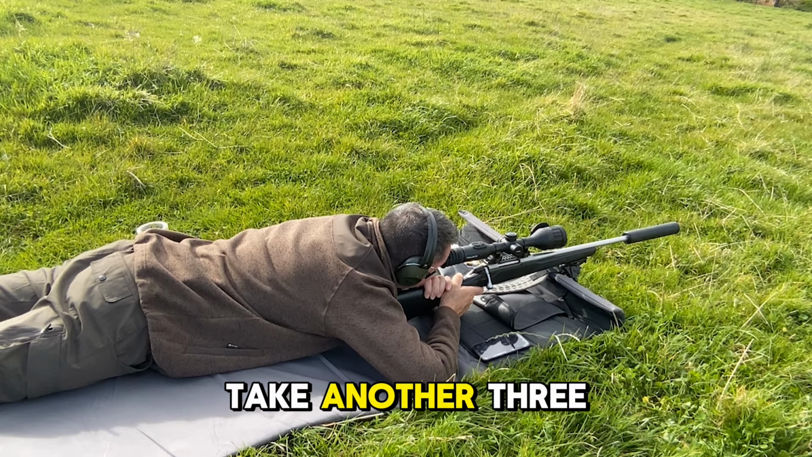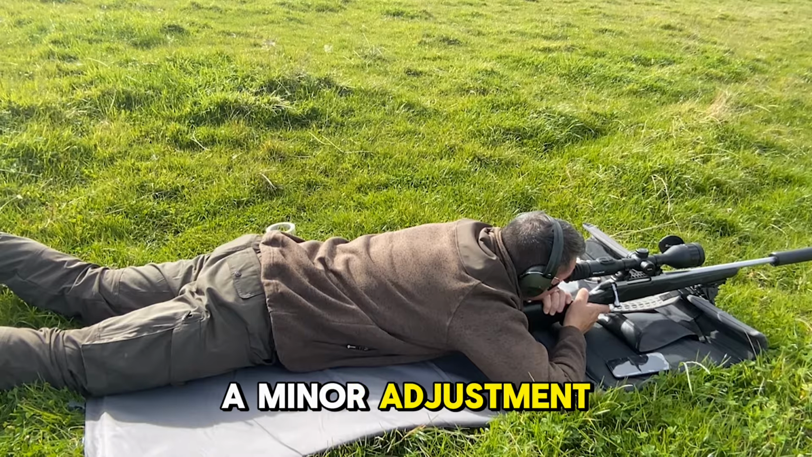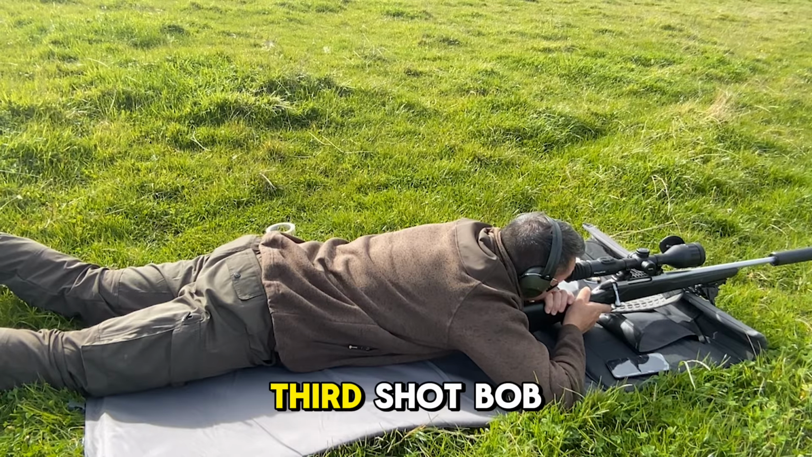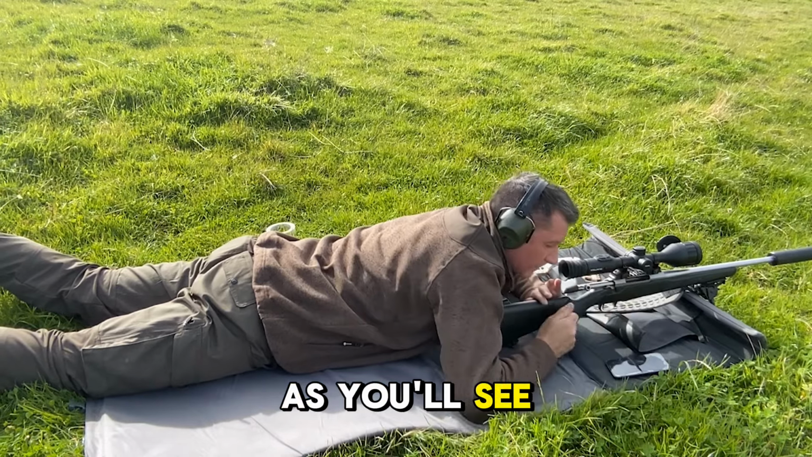So I did take another 3 shots. The second shot was down the bottom, so I made a minor adjustment and brought it up to the middle. Third shot bob on, and the fourth shot slightly to the right, as you'll see.